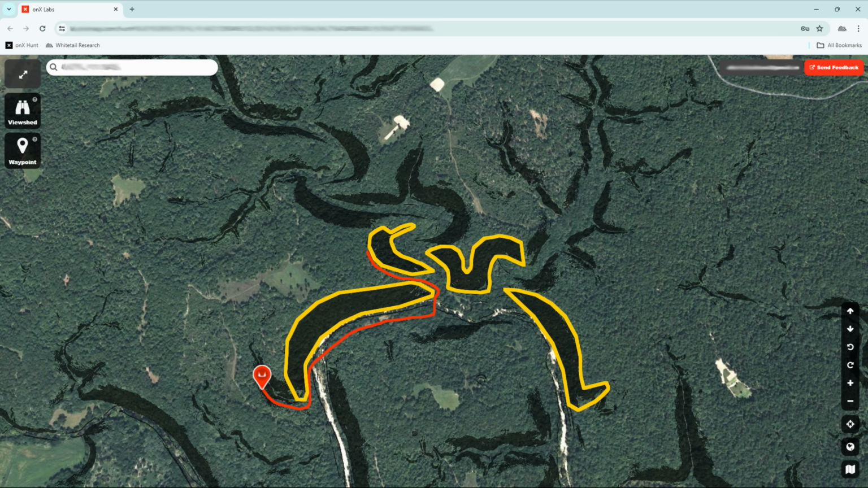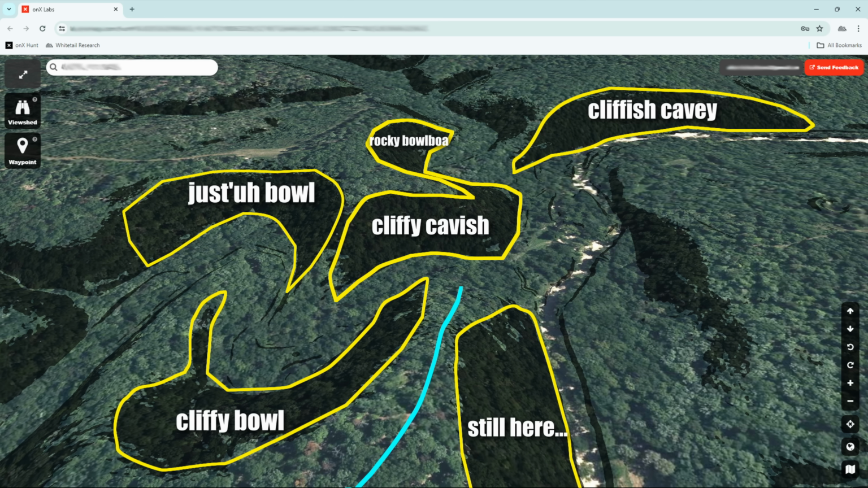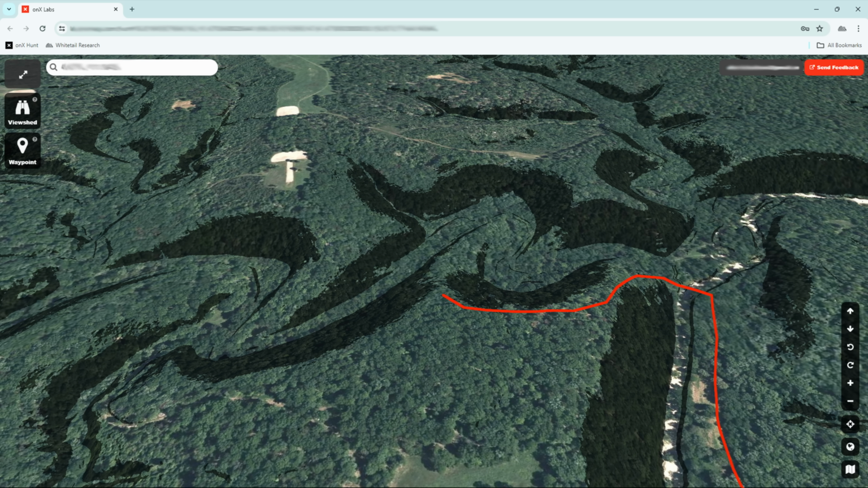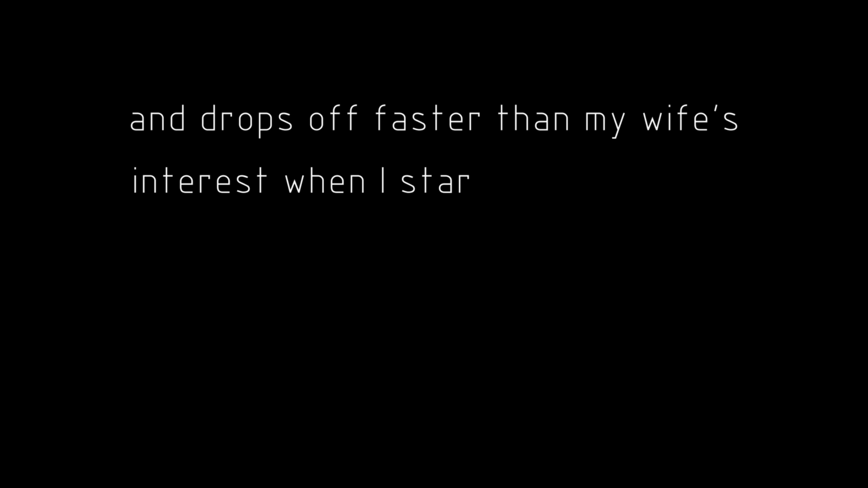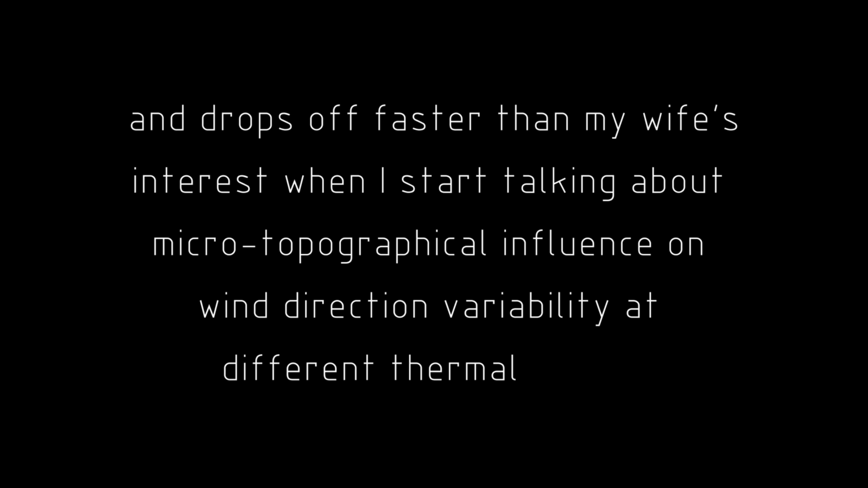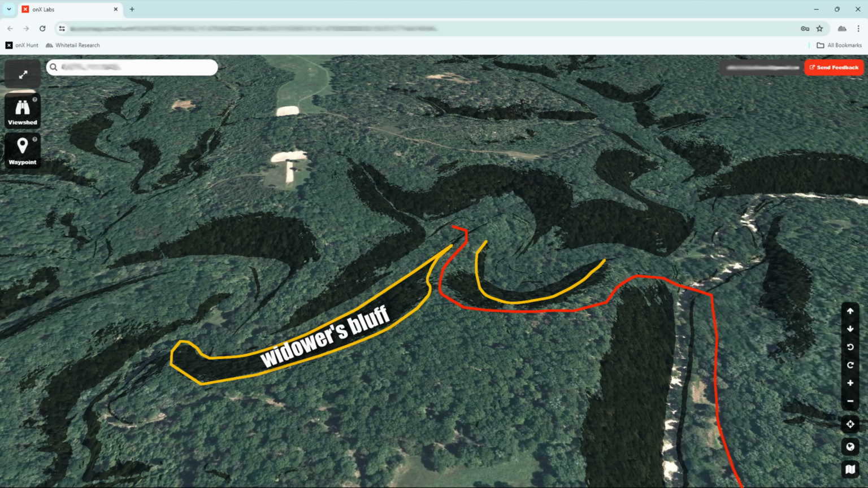Let's go back to the top of the ridge and imagine you're here and you want to head north. Your options are pretty simple. First is going back down the ridge that the 6x5 just came up, and it actually leads to a collection of impassable terrain that we just looked at, unless you want to go south and wrap back up into this thermal hub. Second is this little finger in the middle. Remember, this section has a cliff that wraps the inside of the bowl. And this section over here is also rough as a cob and drops off faster than my wife's interest when I start talking about micro-topographical influence on wind direction variability at different thermal layers. So we'll go ahead and mark that one off as well.